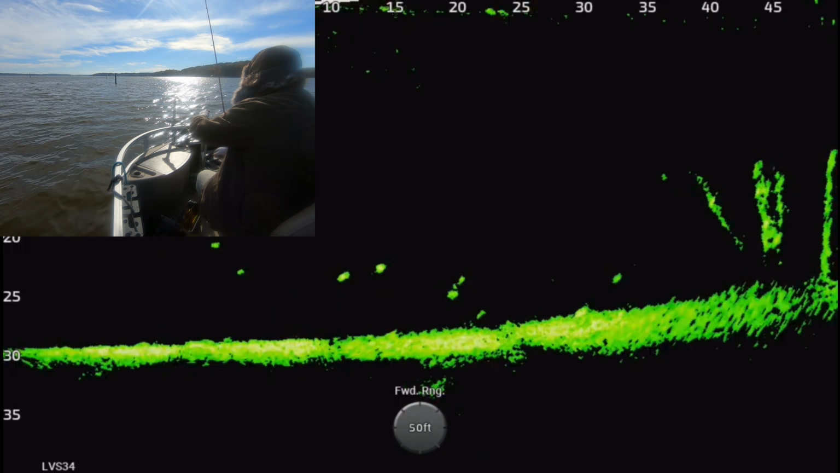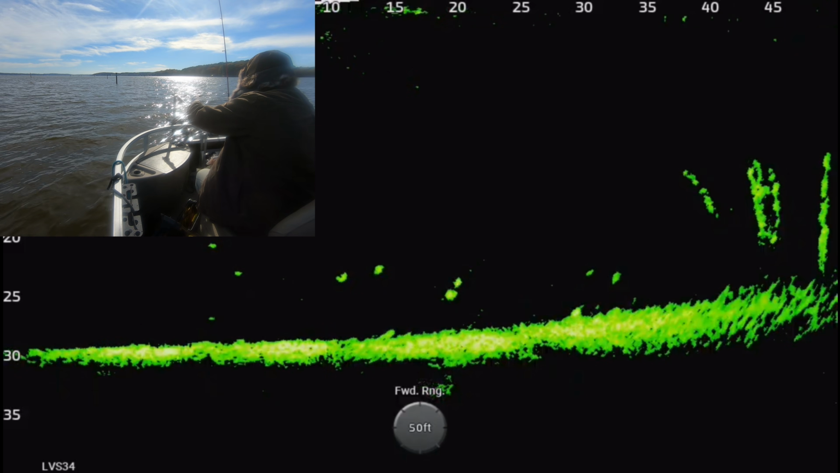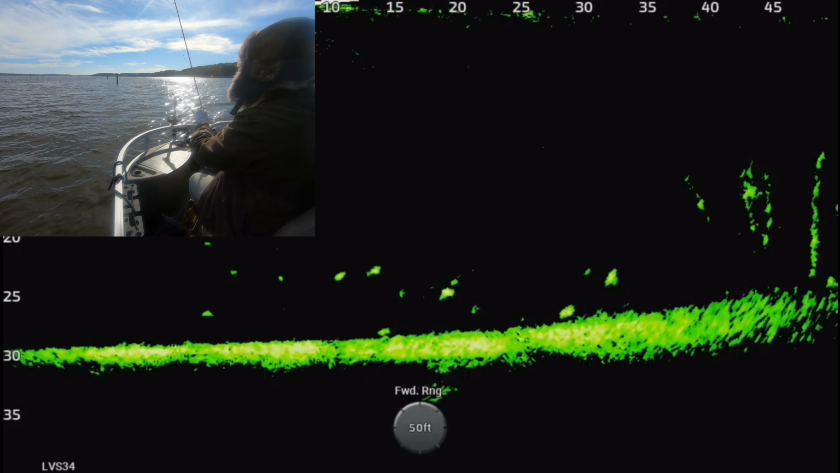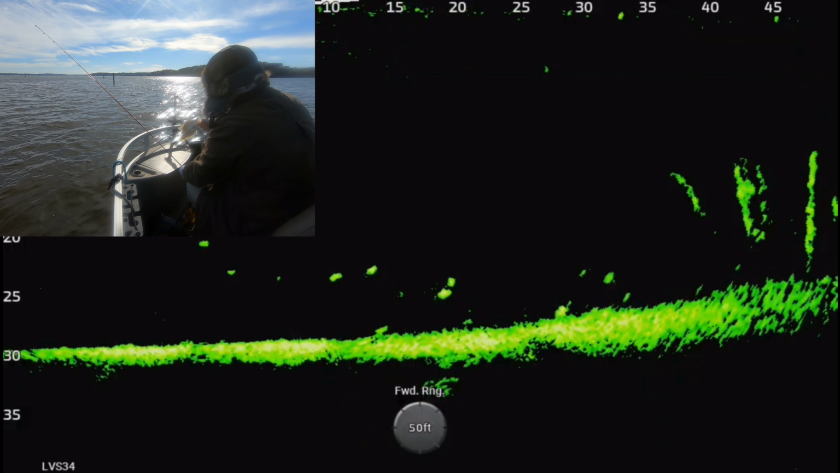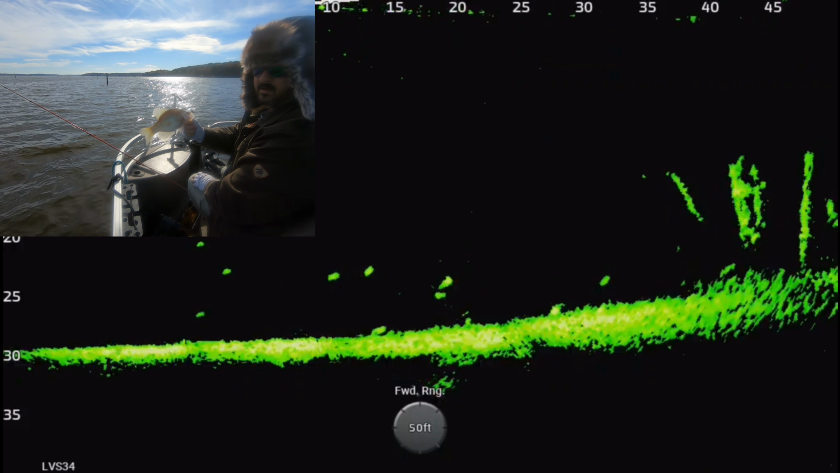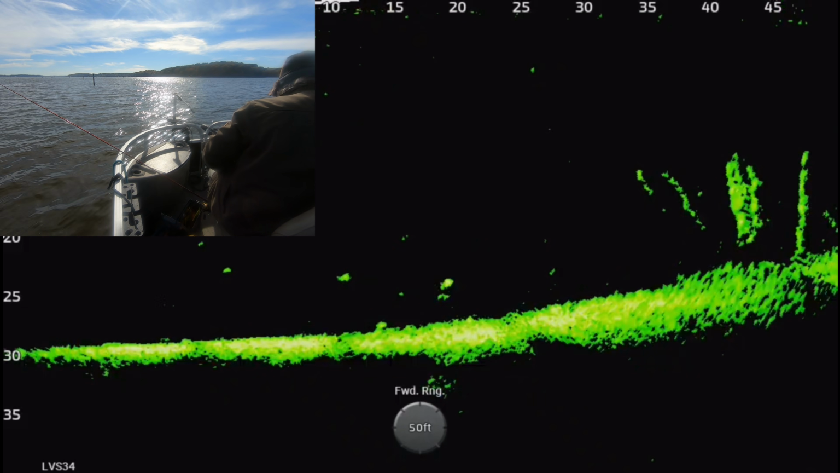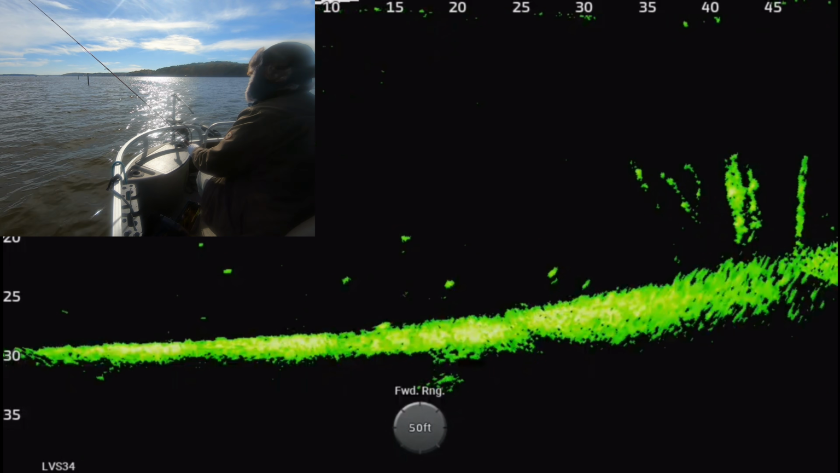So I was out here for an hour and a half at first, kind of figuring out what they wanted and where they were and how they were behaving. But this was about normal for these fish that weren't holding on structure. 1 in 6 was active and wanting to bite. But that was my plan.